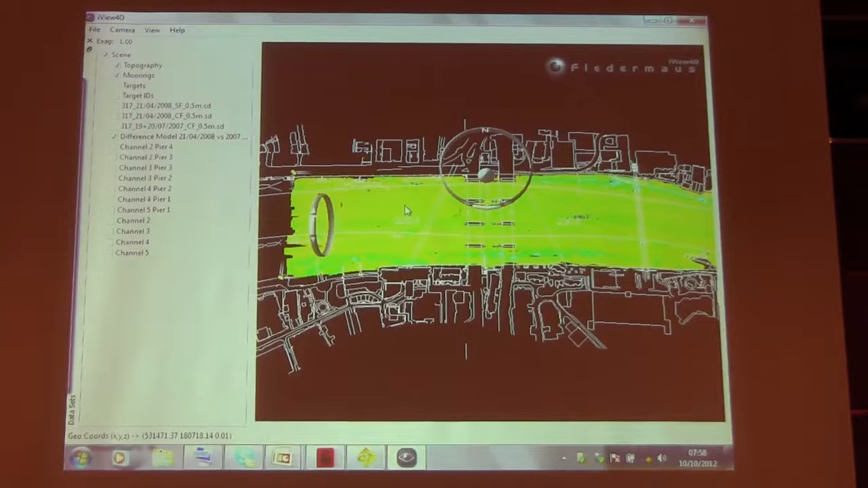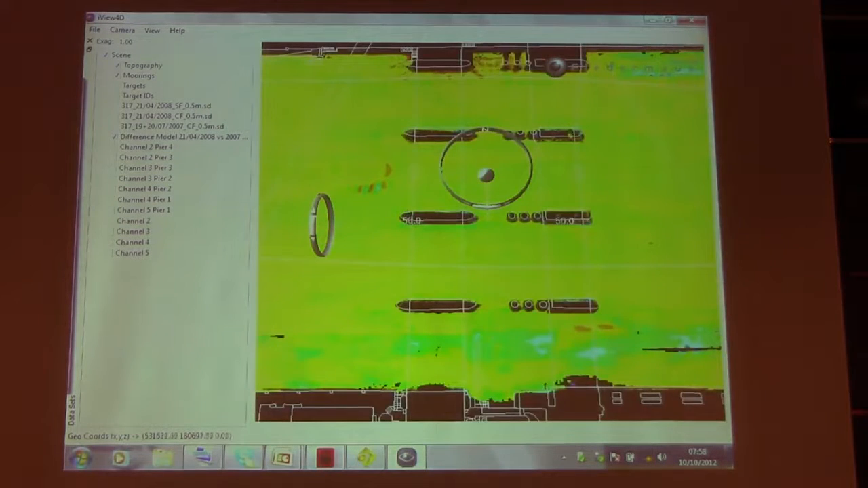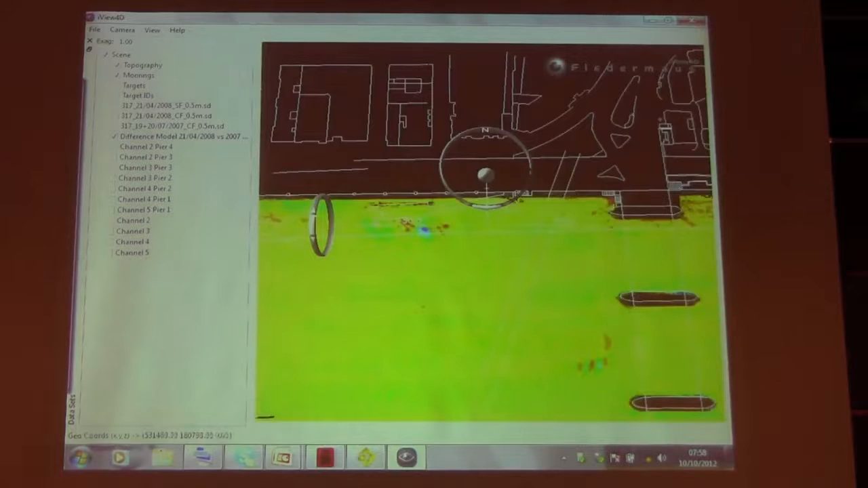So between an interface of 3 months, that particular spot has only changed by a centimetre. We've got sand wave fields developing here. We've got a berth where fast ferries are coming in with water jets that are churning up and scouring out the bed. So we've got an erosion in there of something in the region of half a metre of material, which might be significant.